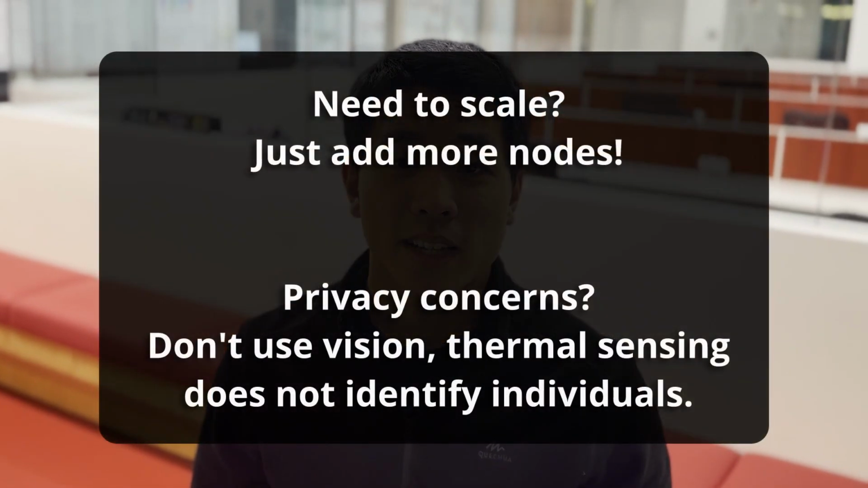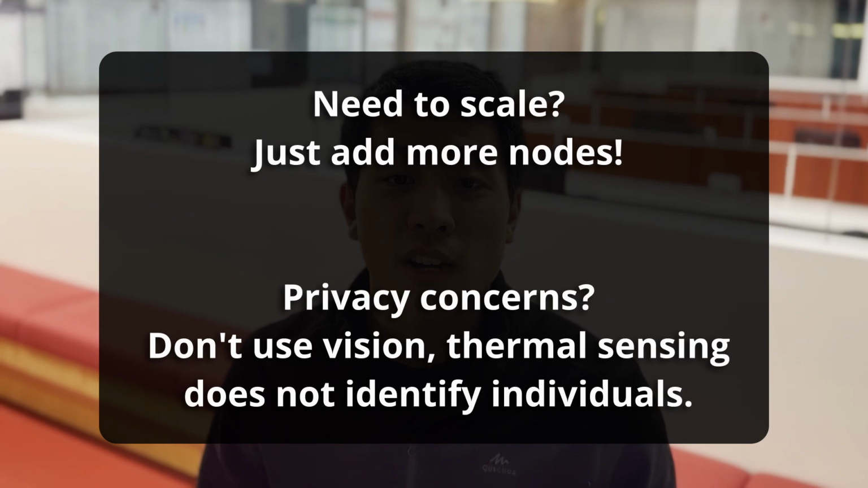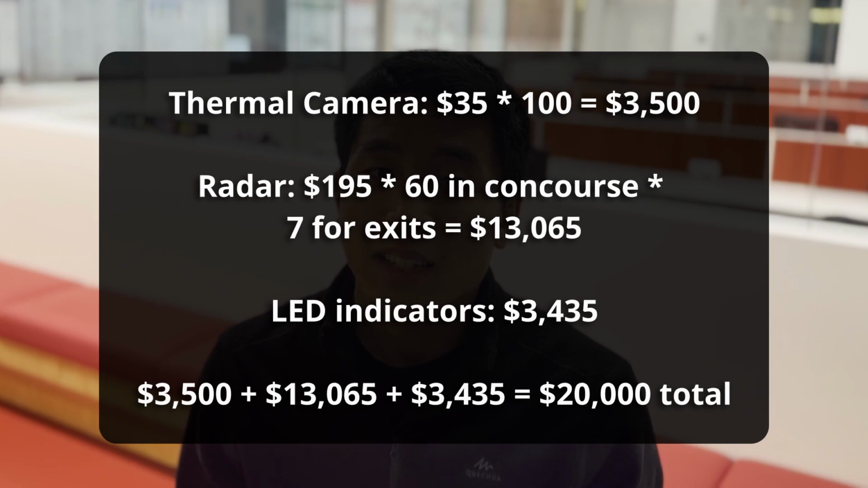One of the best aspects of this solution is the scalability and ease of guiding the crowd. The thermal imaging and radar system provide for a non-invasive form of monitoring, allowing for the ability to implement this in schools, public transportation, and other soft target areas. Our solution offers a high reliability, low cost, and straightforward action plan for getting people to safety.